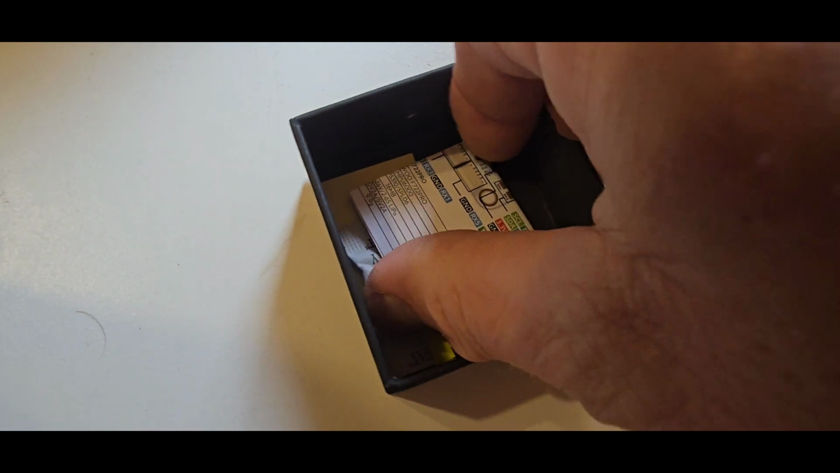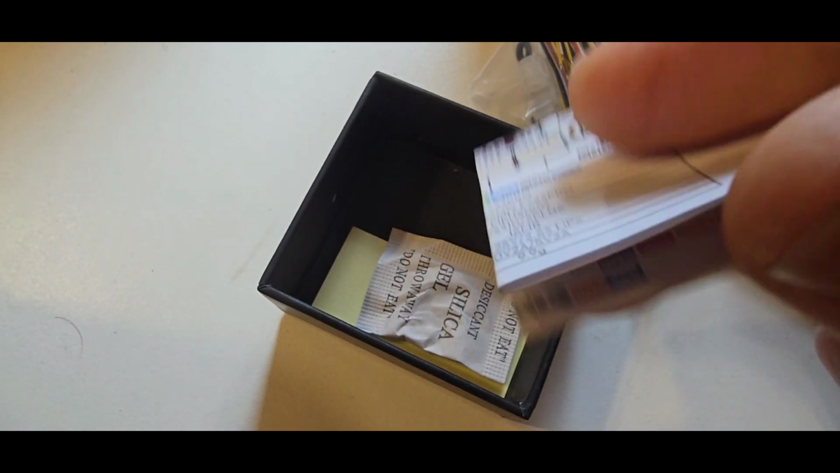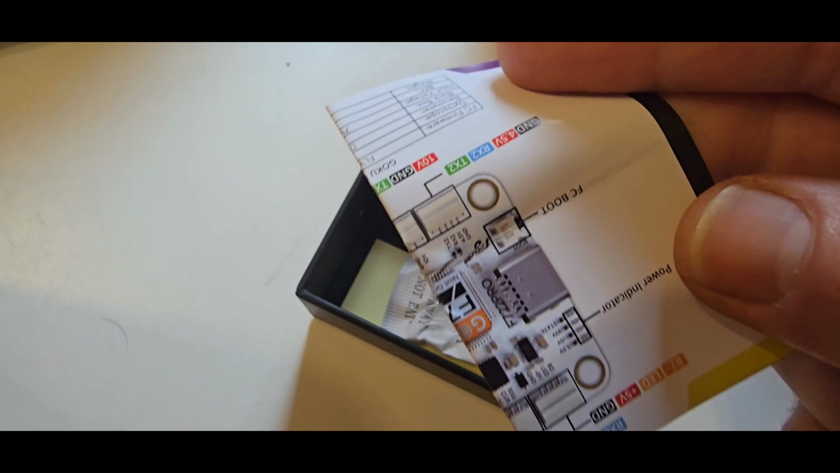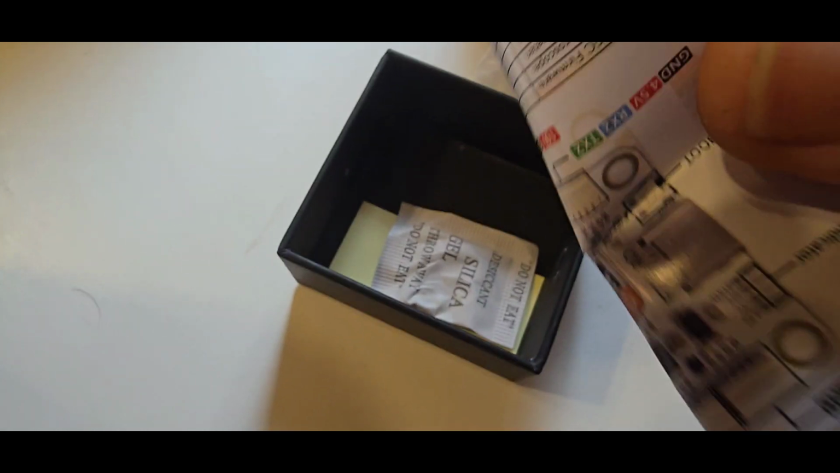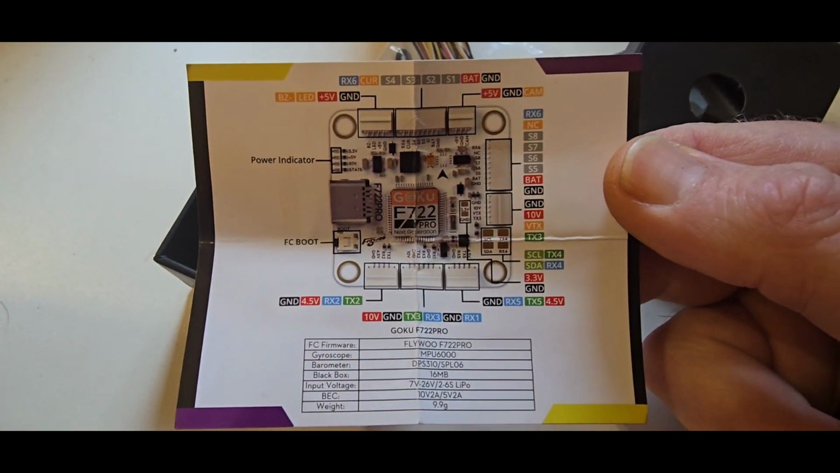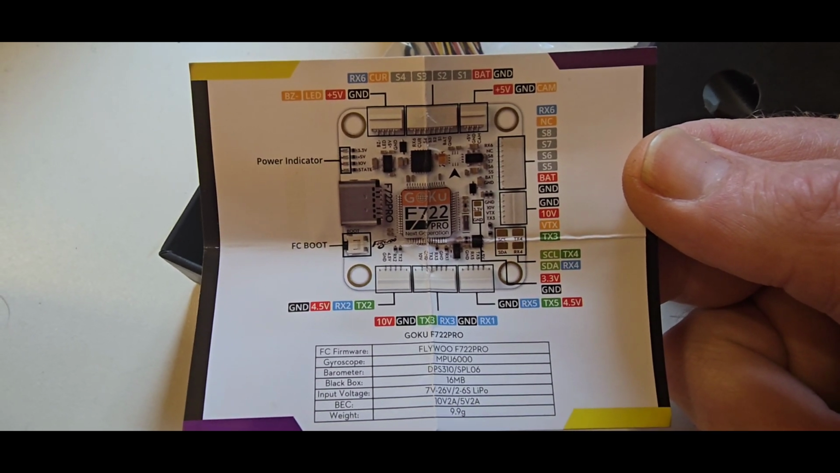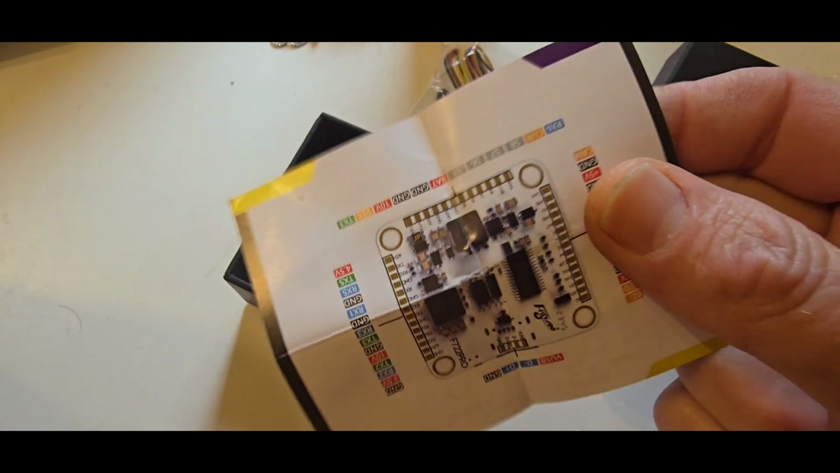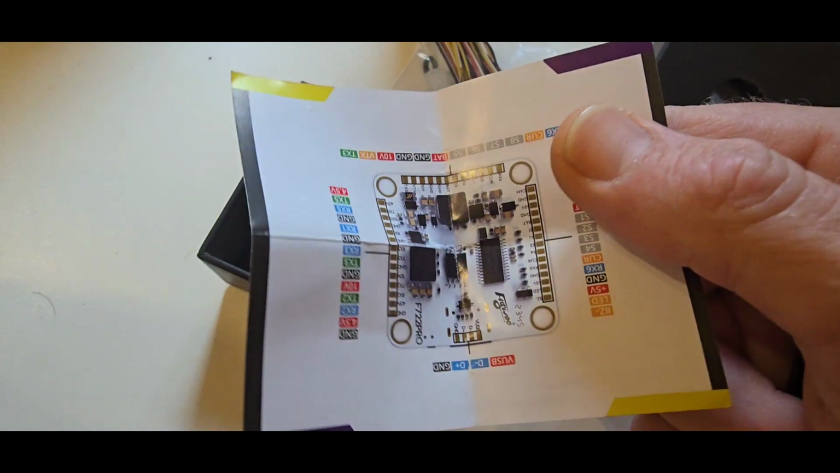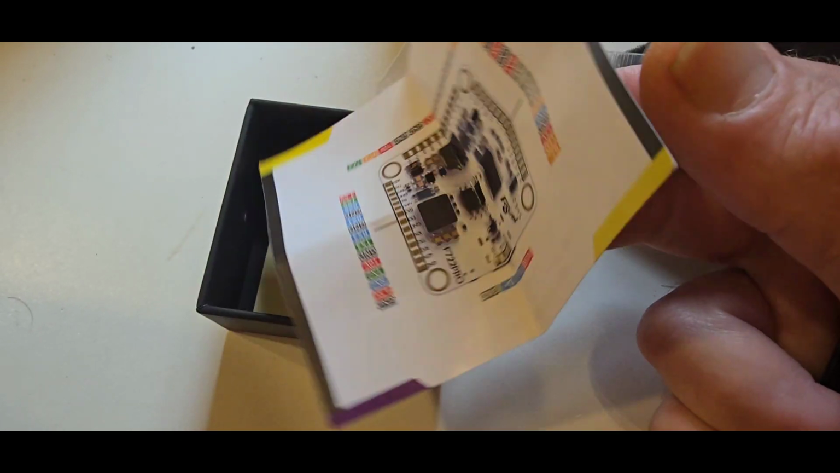The instructions have a nice laid out pad diagram, and it's easy to see, but I recommend using the site and clicking on the unit itself, and it shows you what plugs go to what and a few instructions on what you need to do. The user modes come already flashed to this, but I flashed to Betaflight 4.6, and I was worried about that not working, but 4.6 dropped the firmware and everything. I'm going to show you in my next video how I set this quad up and what settings you need to do.